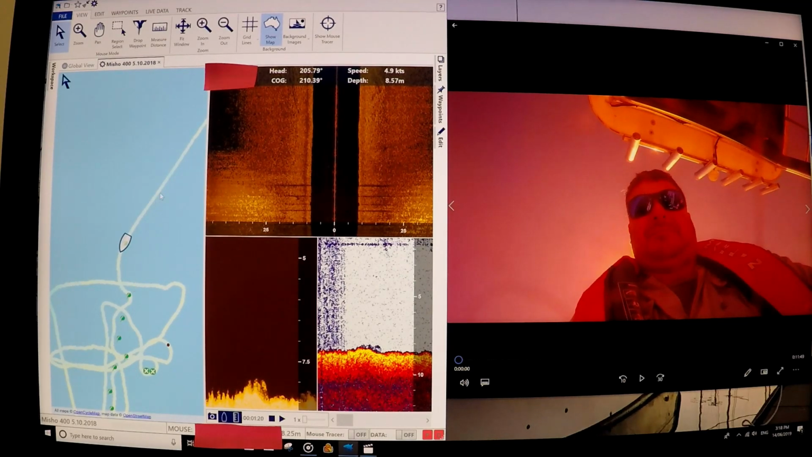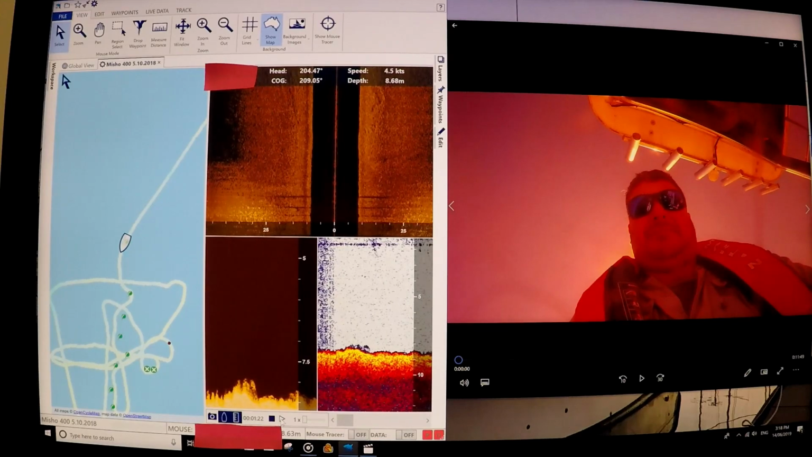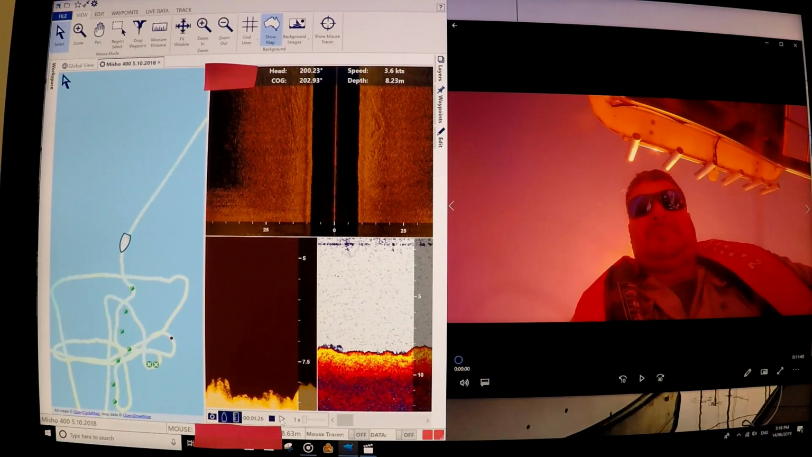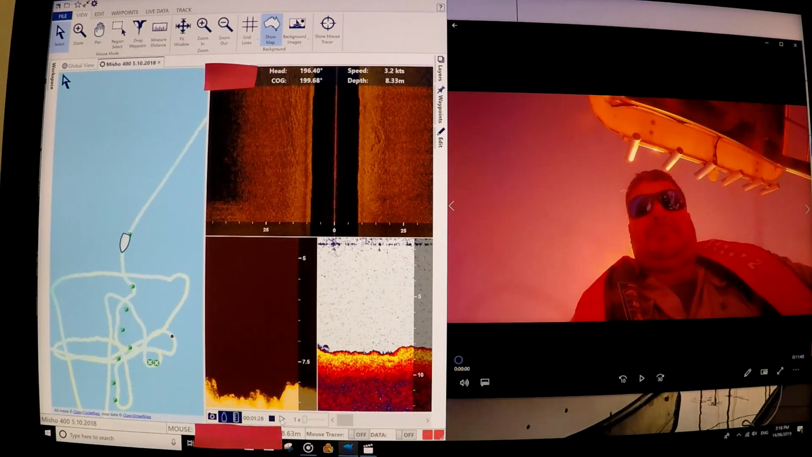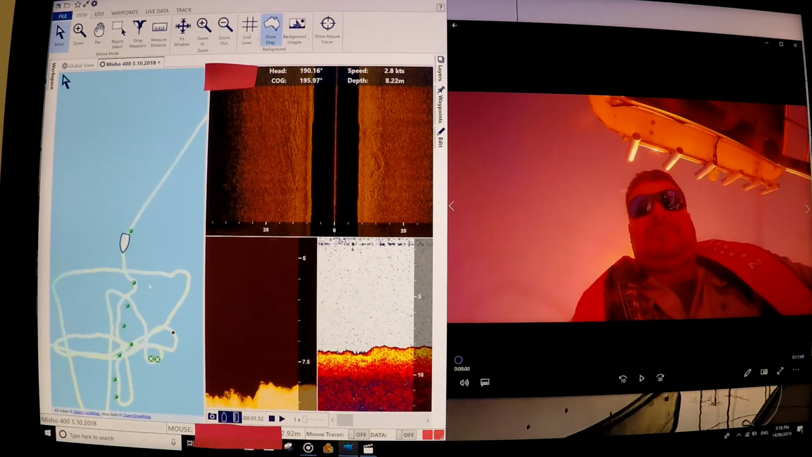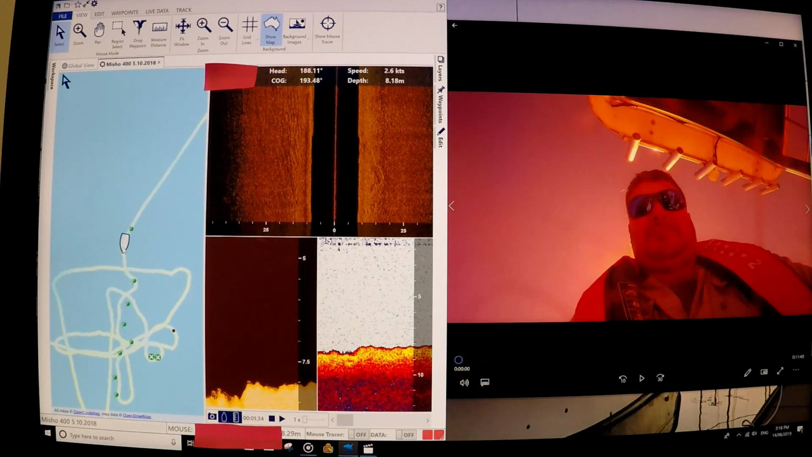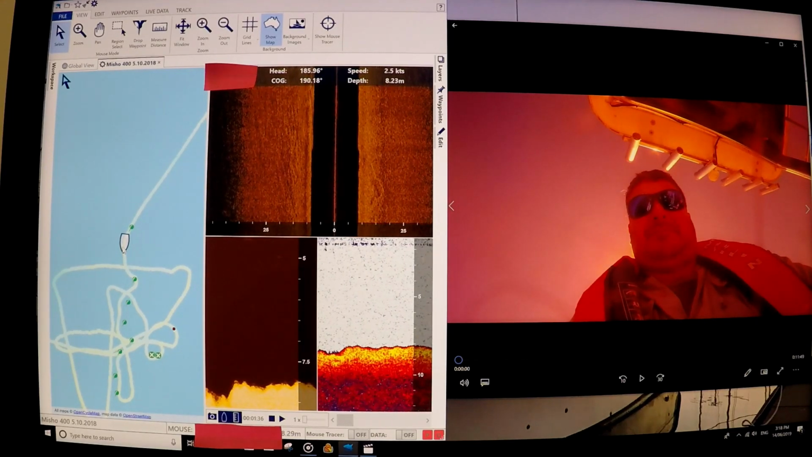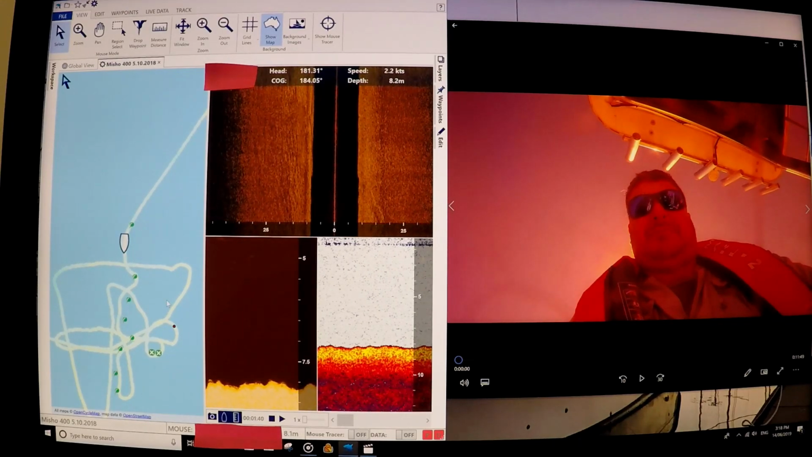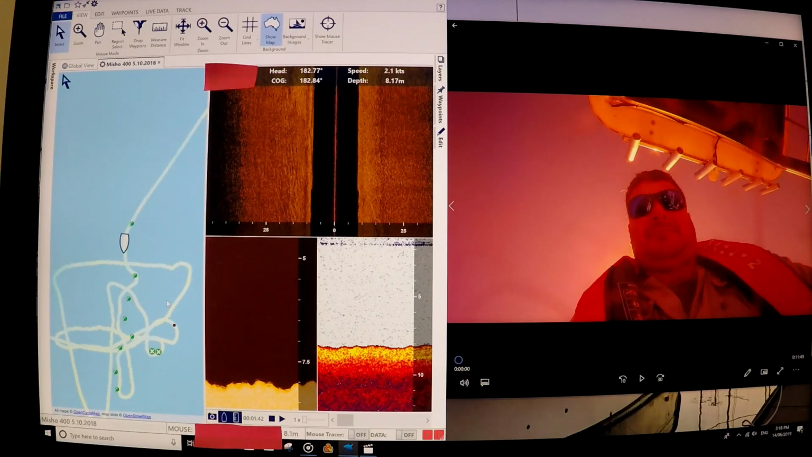So basically what I do is I record it while I'm out at sea. I come in and I press play, and basically I wait until I come to my fishing grounds. You'll see that I'm probably getting the downrigger and GoPro ready now. I'll wait until that comes into view, which will be any second.